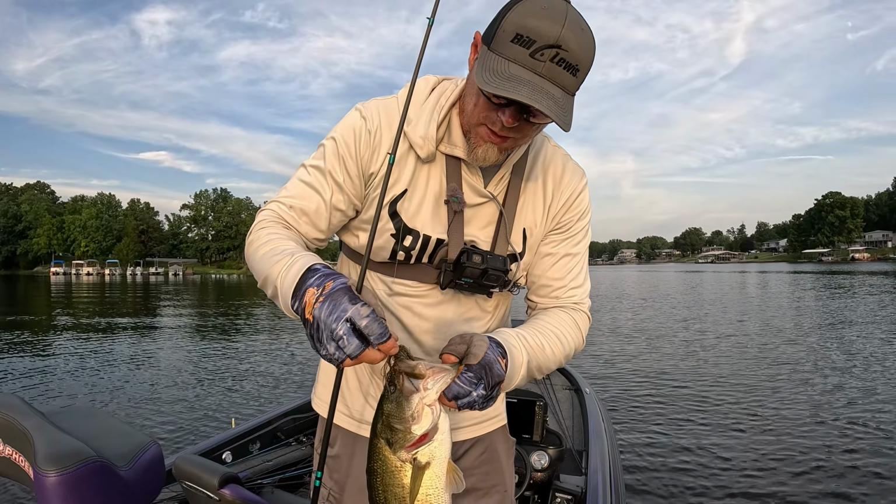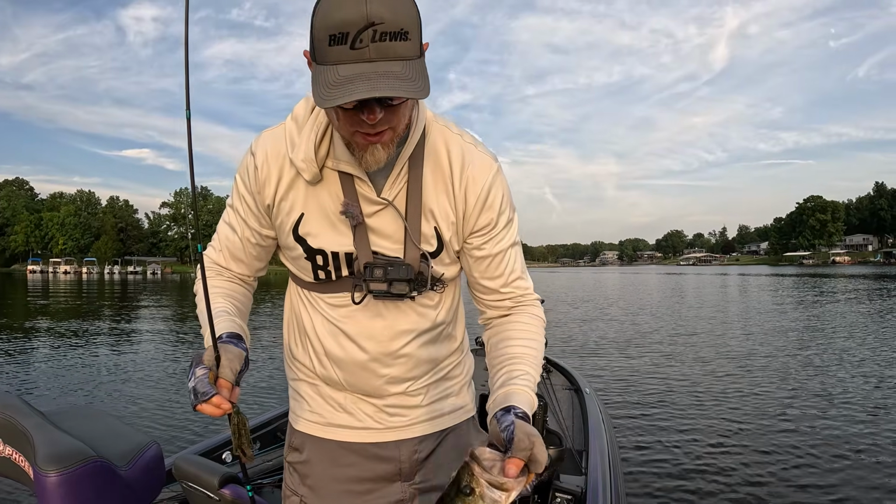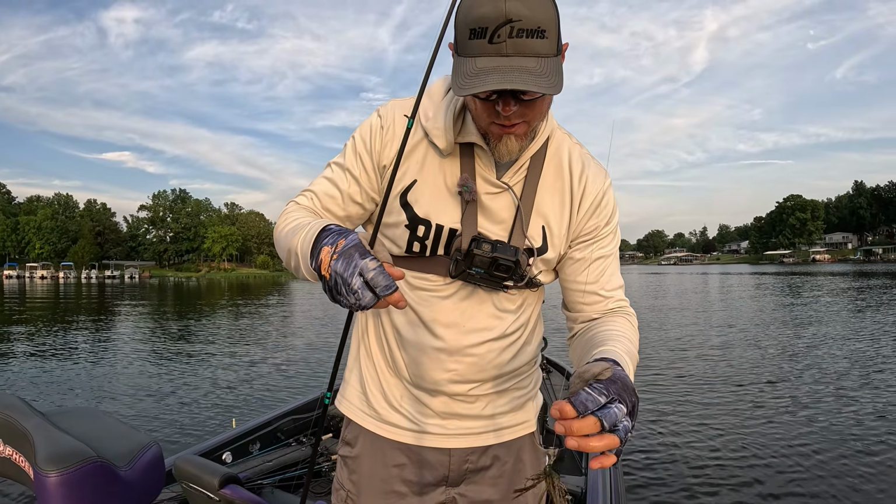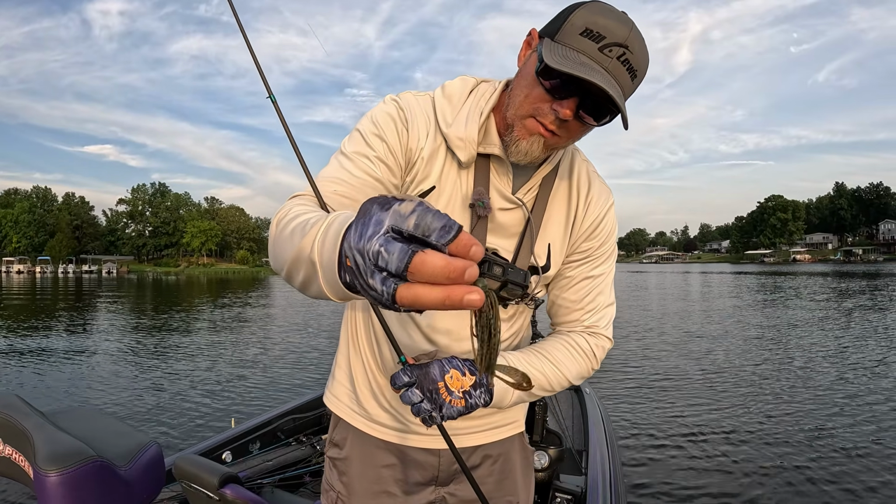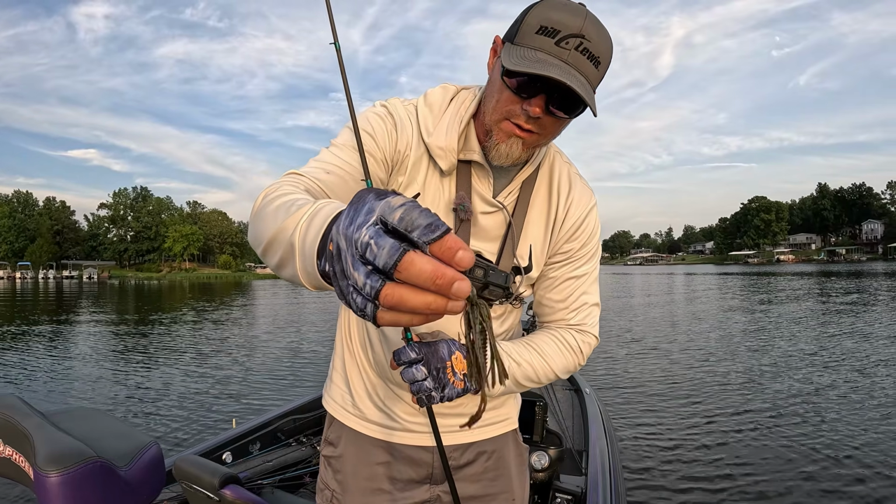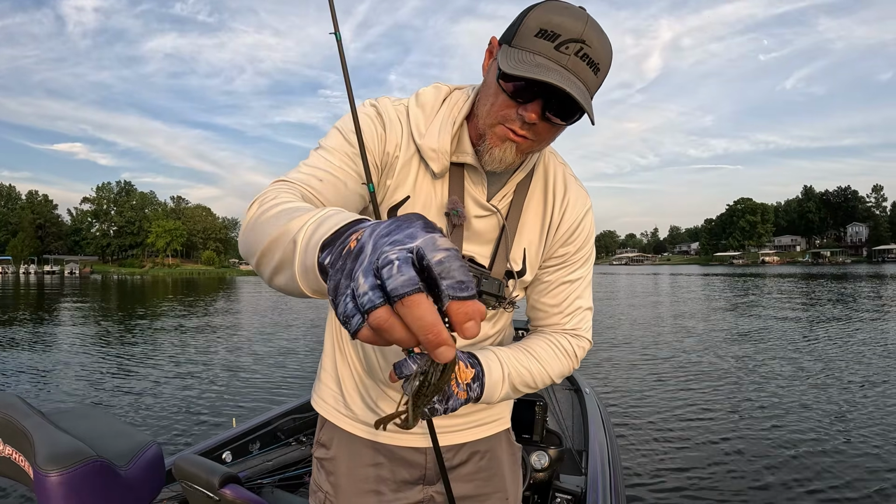Throwing that little mini max that's gonna wrap it up. Man, we had fun. Got out here a little bit late. A lot of fish just kind of sitting out off the bank. That's the main pattern right now. But we just kind of closed the day up throwing a little green pumpkin mini max with a little 3-inch fight and crawl on the back. This is actually a pretty good little combo. That little 3-inch fight and crawl works really well with that mini max.